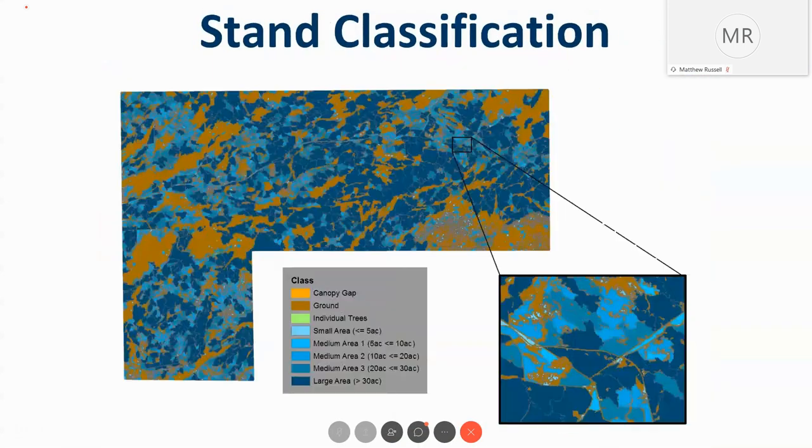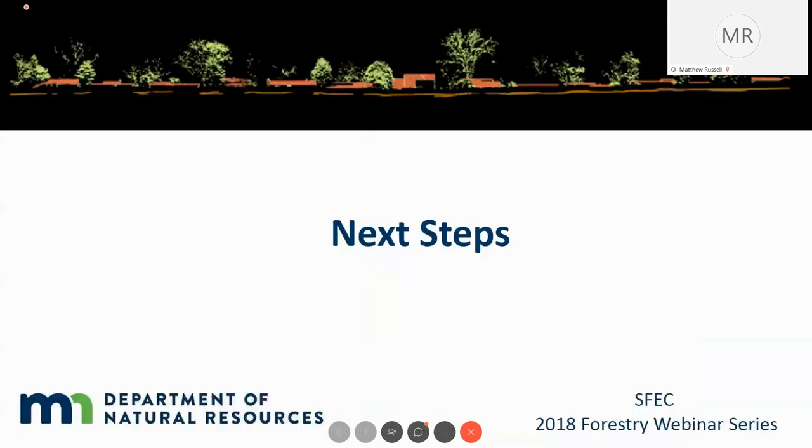It might be problematic to compare directly with what we have in our CSA stands, mainly because the polygons created through this process are more biological, whereas the stands created through the DNR process are photo interpreted and based on some management scheme or process that they're looking for.